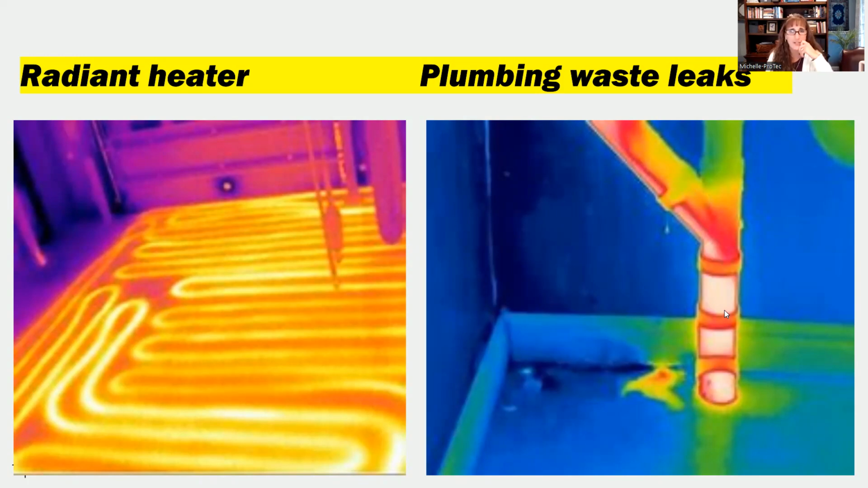The question in the chat was, does it help with detecting mold under the carpet? It won't exactly see mold, but for there to be mold, there has to be moisture for that mold to happen. And if it's actively wet under the carpet, it's going to show that to us if there's any active wetness. And so a lot of times that will point the finger at mold. I hope that helps.